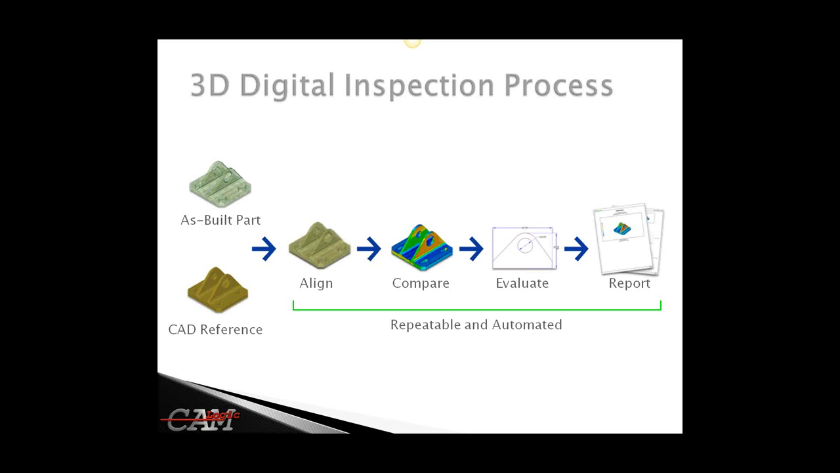So this will really show you the process of being able to bring in a CAD reference, as-built part, or wire scan, walk through an alignment, a three-dimensional comparison, an in-depth evaluation, and finally creating some sort of a report, whether it's 3D PDF or just a standard PDF report that can be shared through the organization or the customers. Again, I want to highlight the fact that this is fully automated and fully repeatable. We can follow those steps without having the operator interfere with the process.